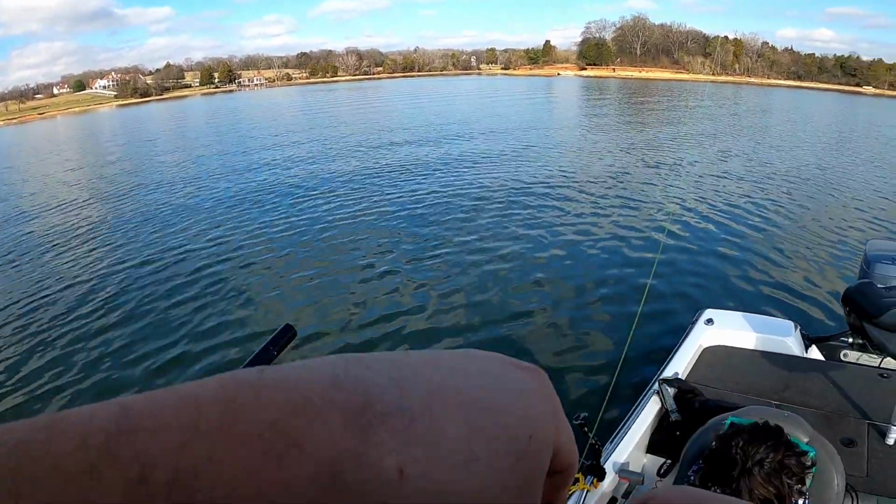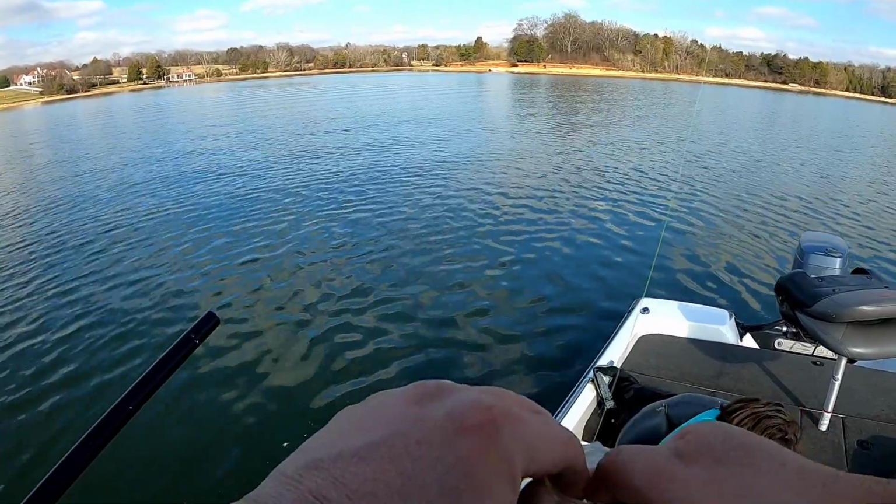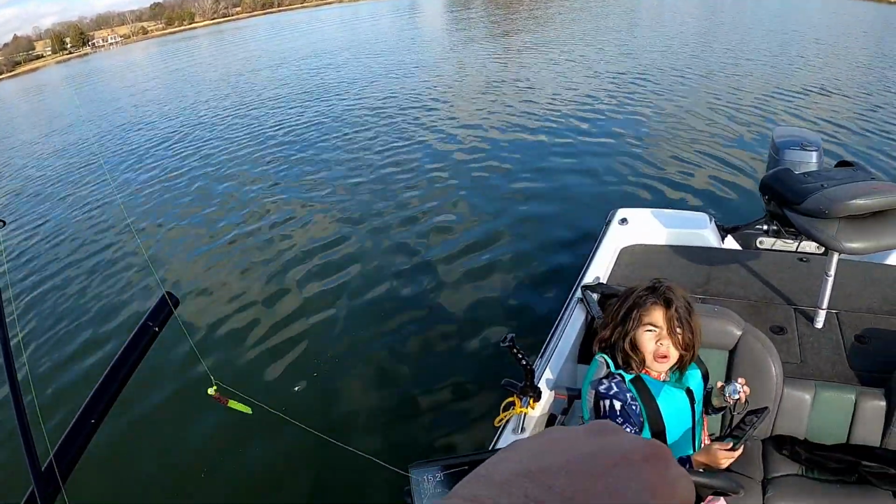Now, we finished off this day. I know you saw the 13-incher that Allie caught in the video there, but she actually landed a 15-incher that I'm going to throw a picture in at the end off a bed that we found coming in when we were pulling out.